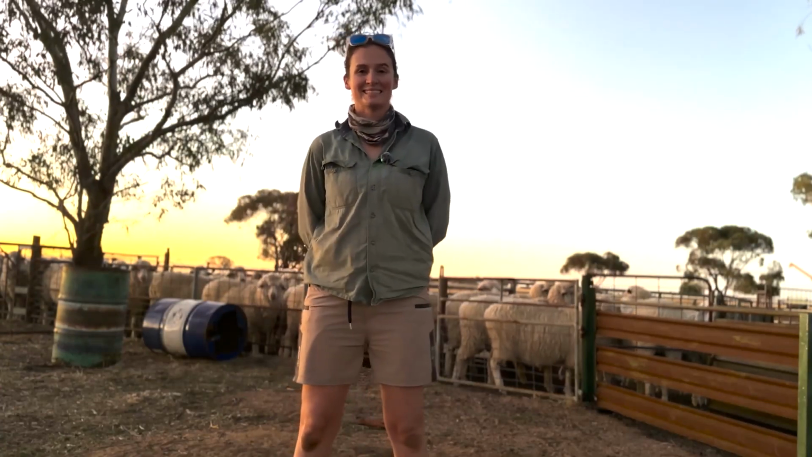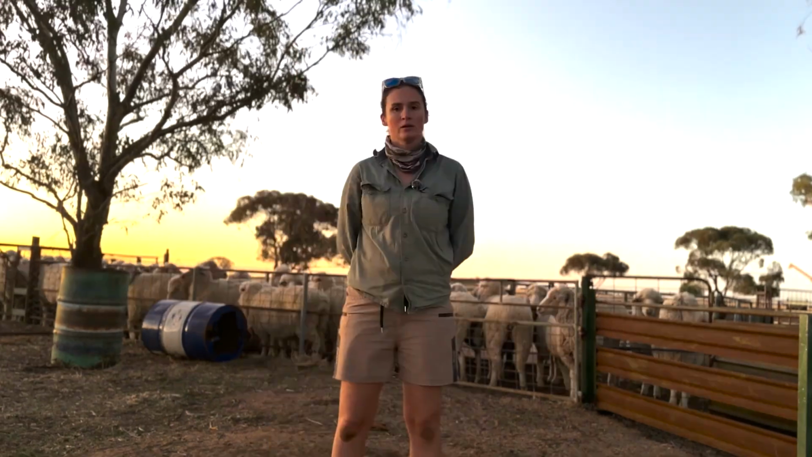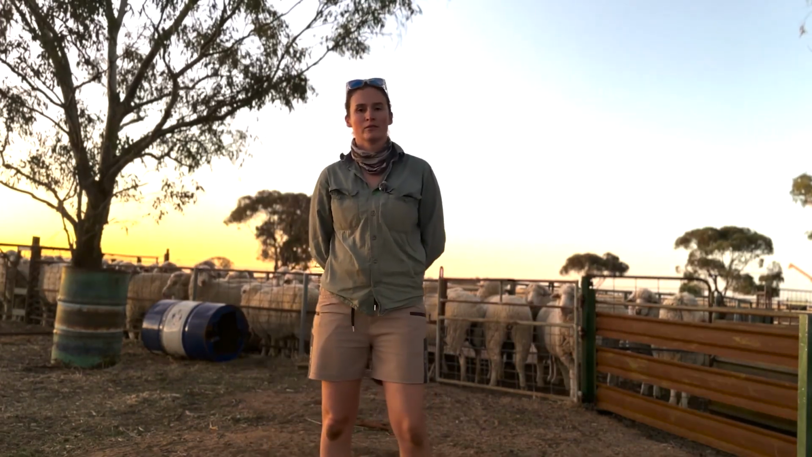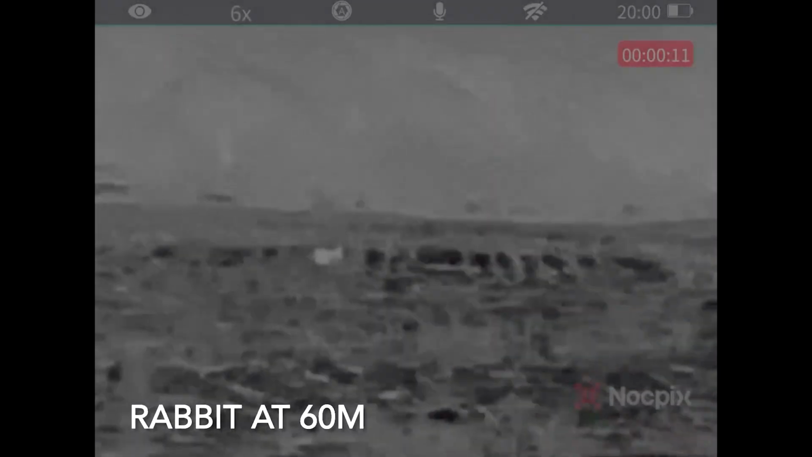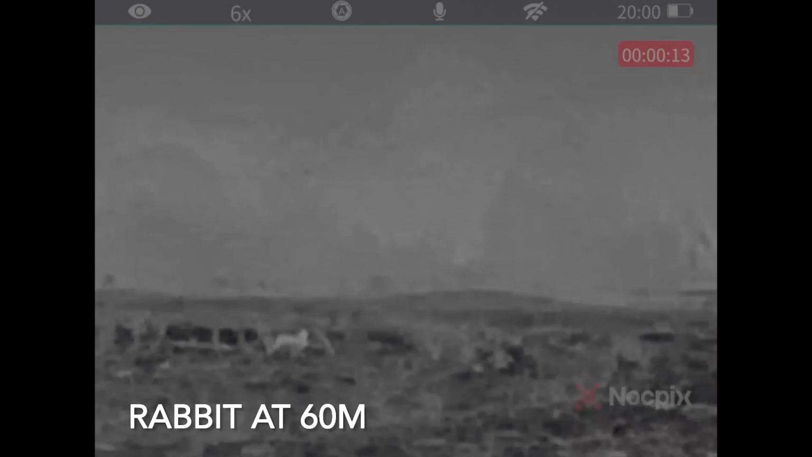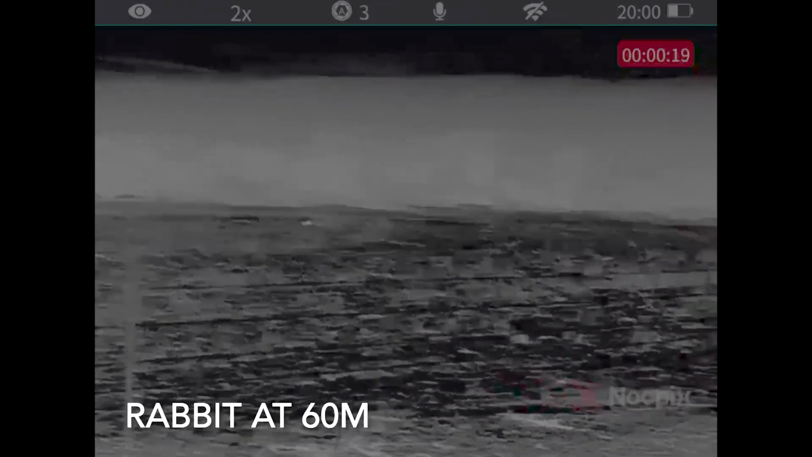As you can see, it is getting dark out here, so now is the perfect time to quickly run through some of the specs. On the Nocpix Lumi L19, the thermal sensor is a 384 by 288. I mostly use thermal monoculars to see if there are any heat sources in the paddock. Even at slightly longer distances, where the image just starts to get a bit grainy, animal behavior helps with target ID. Once I know something is there, I'll confirm with a torch, night vision or a thermal scope.